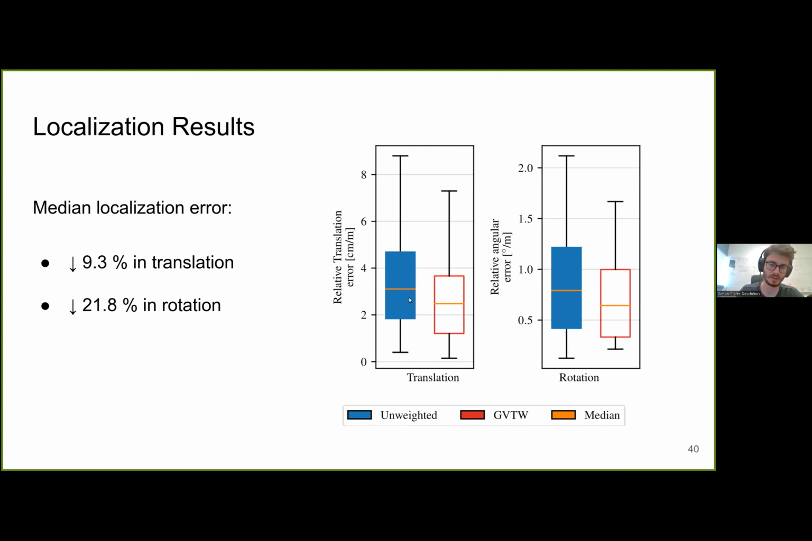So we had a big increase, mostly in rotation, because these are the kind of motions that create the most distortions, because the more the points are far from the sensor, the more they are affected by distortions when the LiDAR rotates, because of the distance, which acts like a lever. And that's the results we obtained.